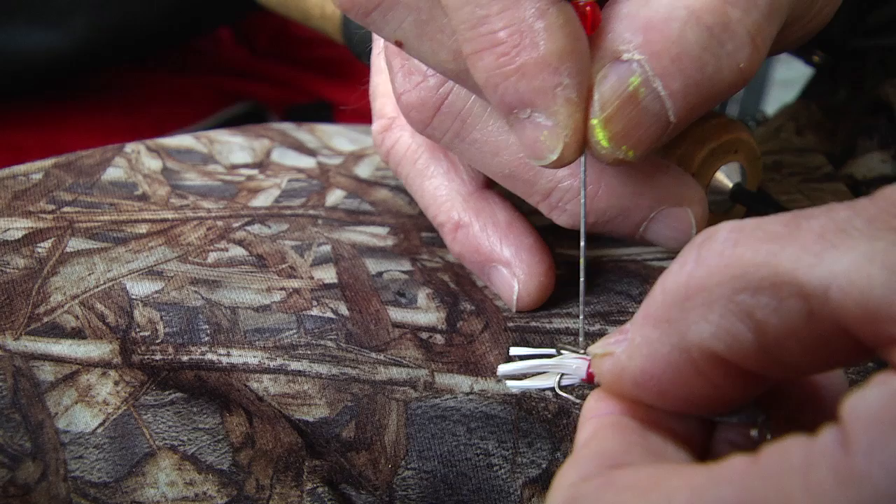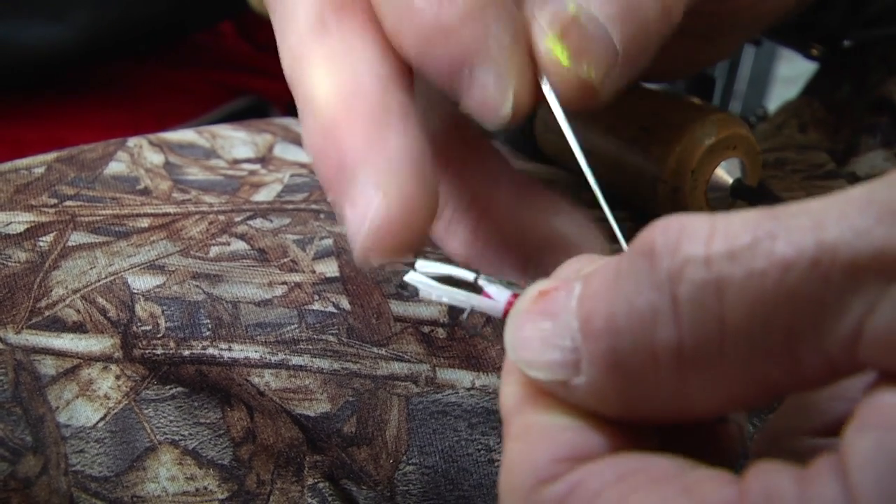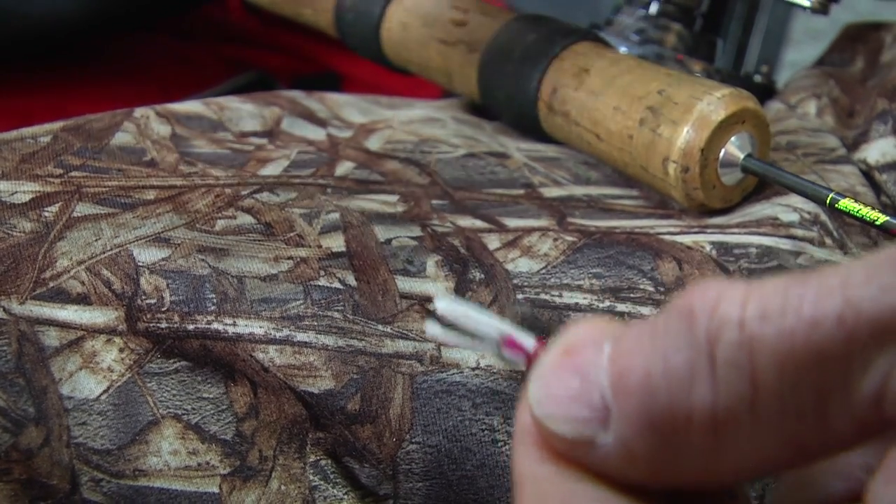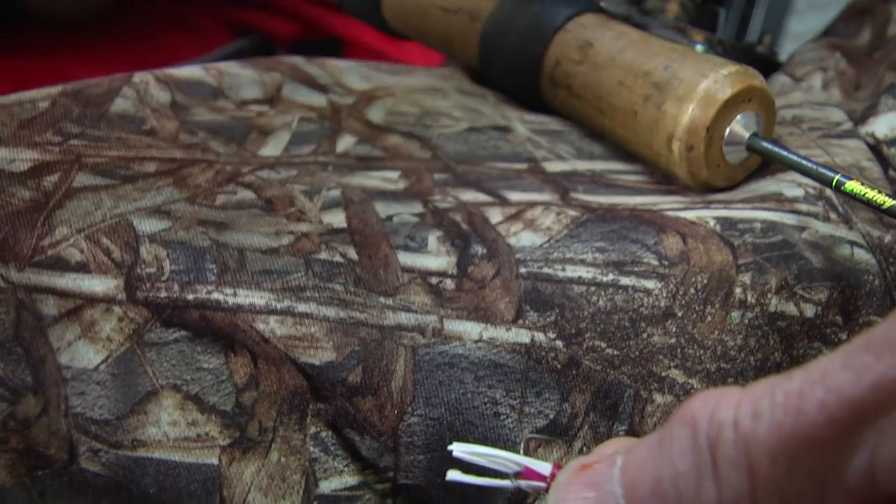See, now you can see that it's kind of off to the side a little bit here. You just kind of pull these back, and it makes them hang nice and loose. That seems to do a little better job for it. But it's just a simple little tool. It's just made out of wire and a bead on there, just something to hold on to.